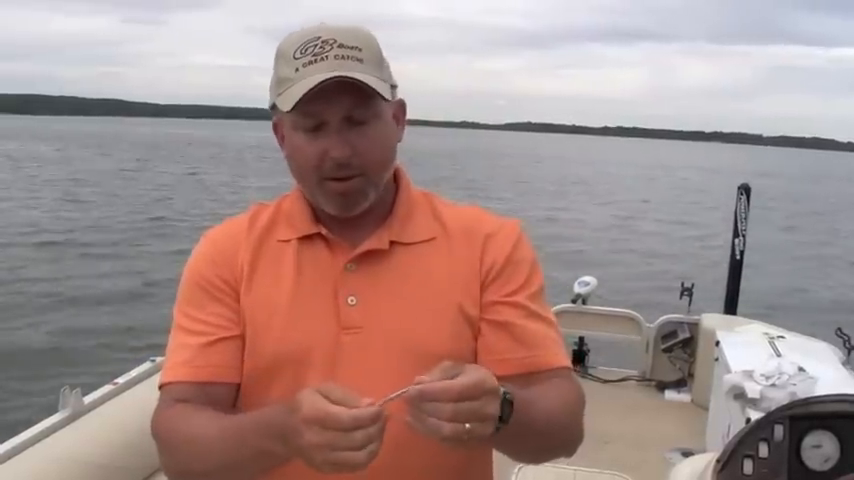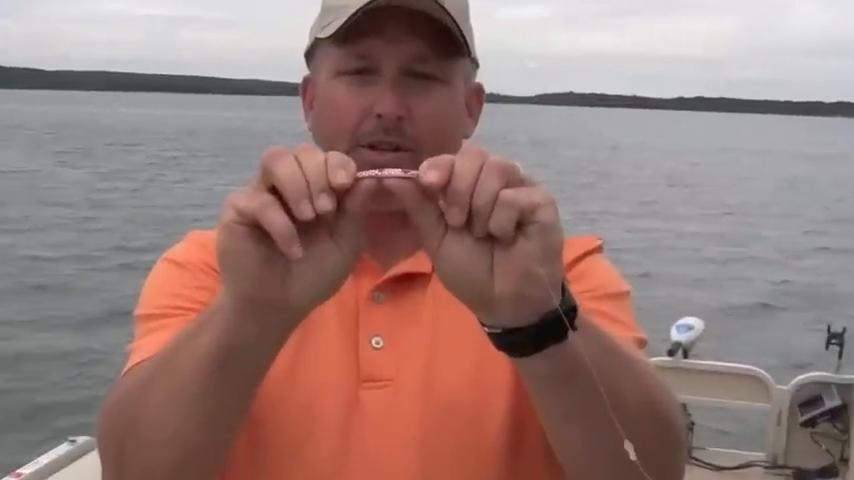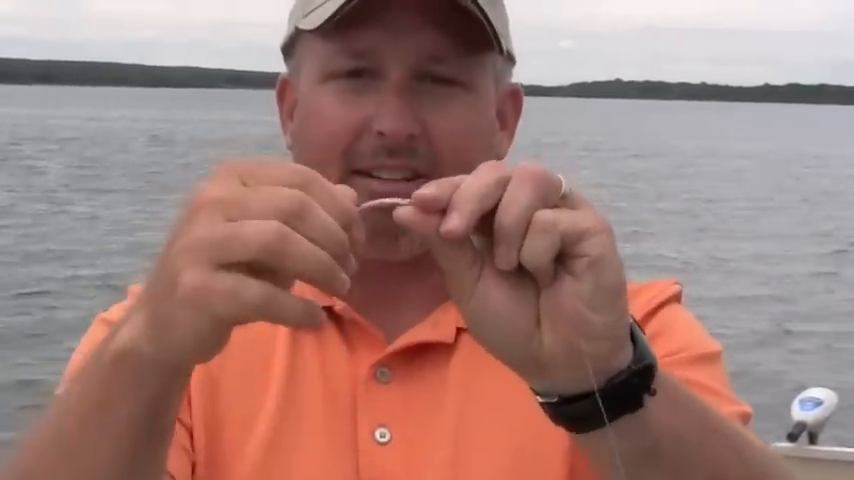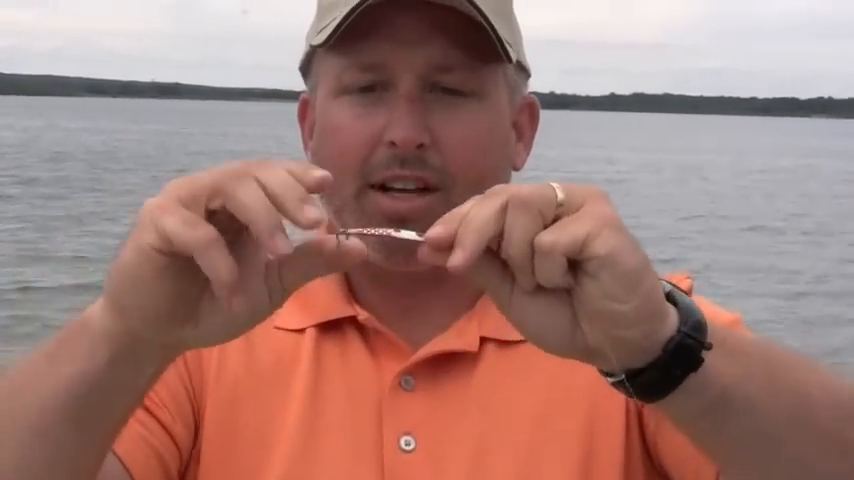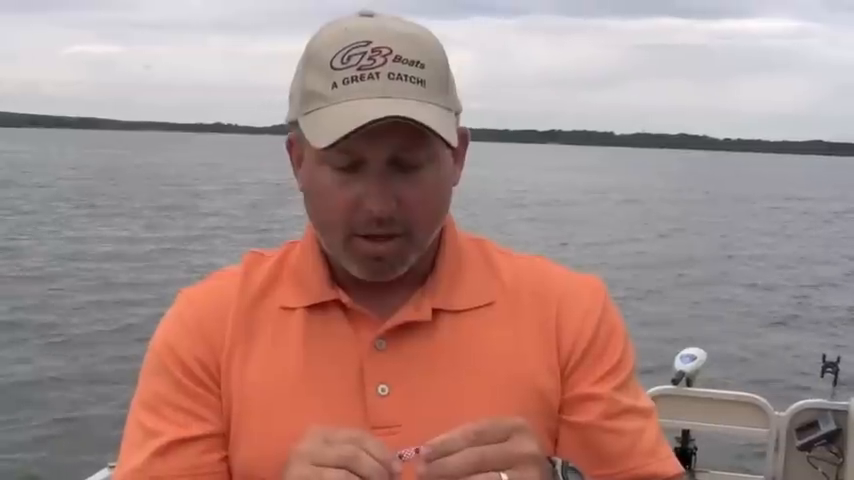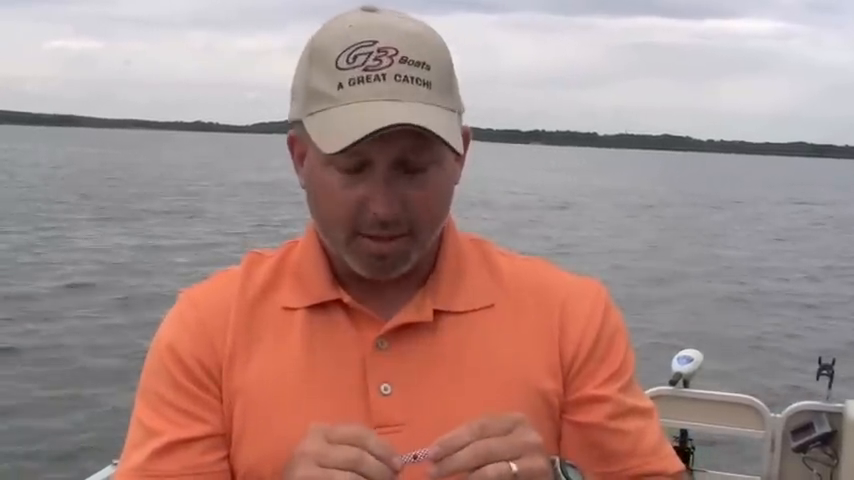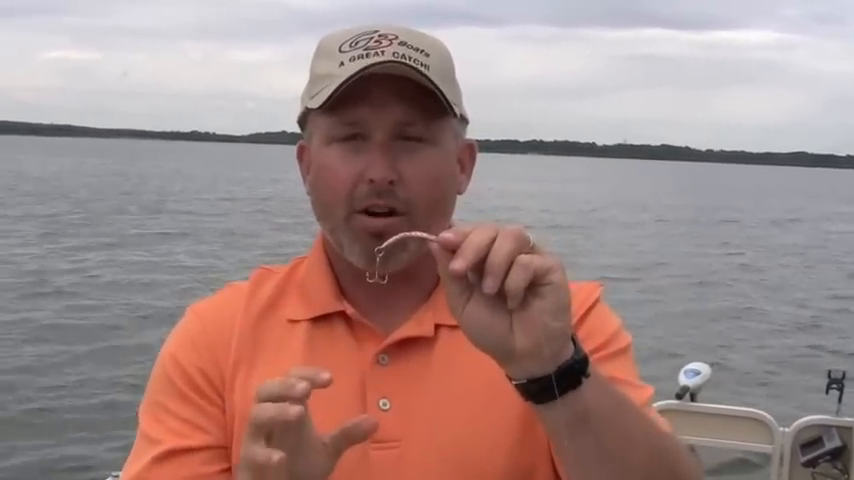Now what makes this spoon unique is you can see right now it's got a little bend in it, but you can take it and bend it like that. You can bend it back. You can bend this end up and kind of offset it, and every way that you bend it, it makes it wobble and fall a little bit different, which is really unique to the spoon we call the bendable minnow.